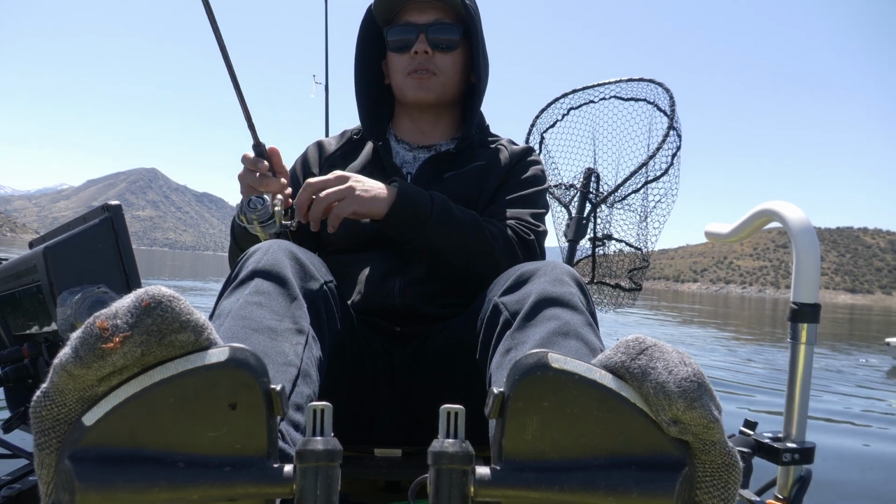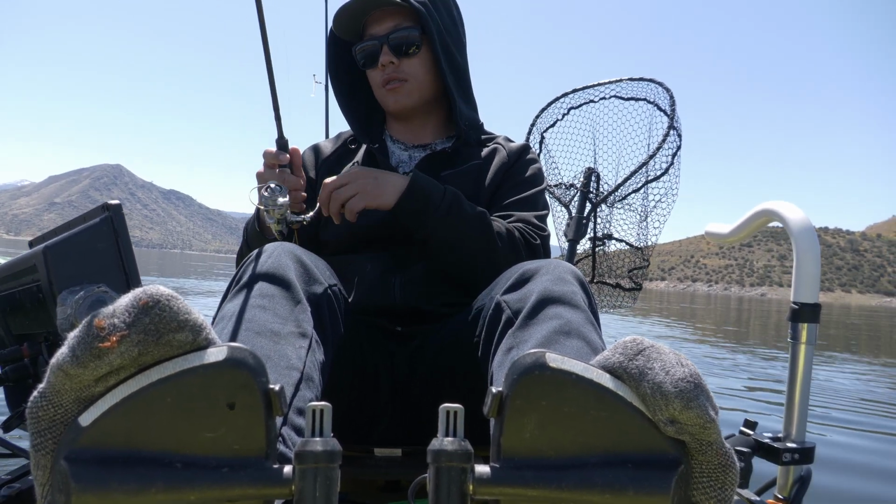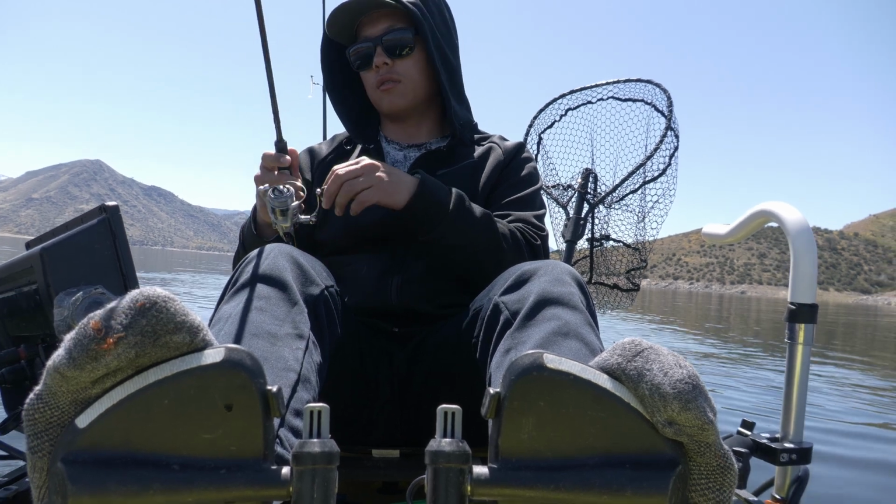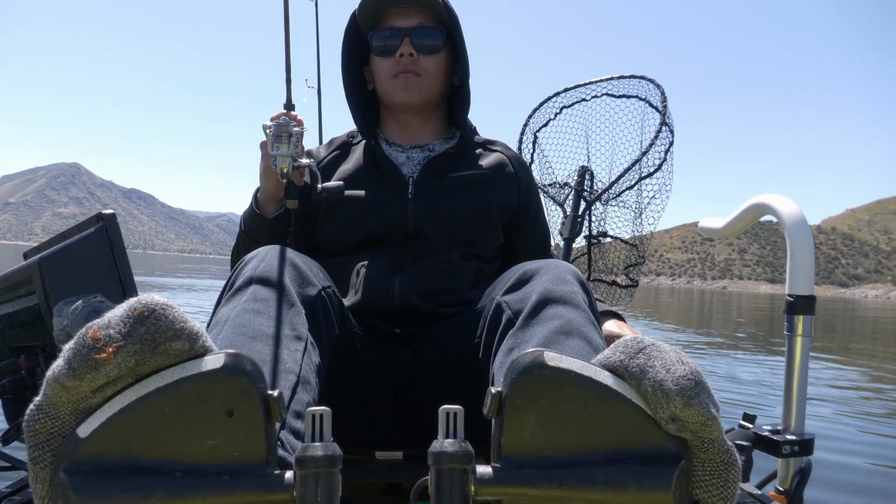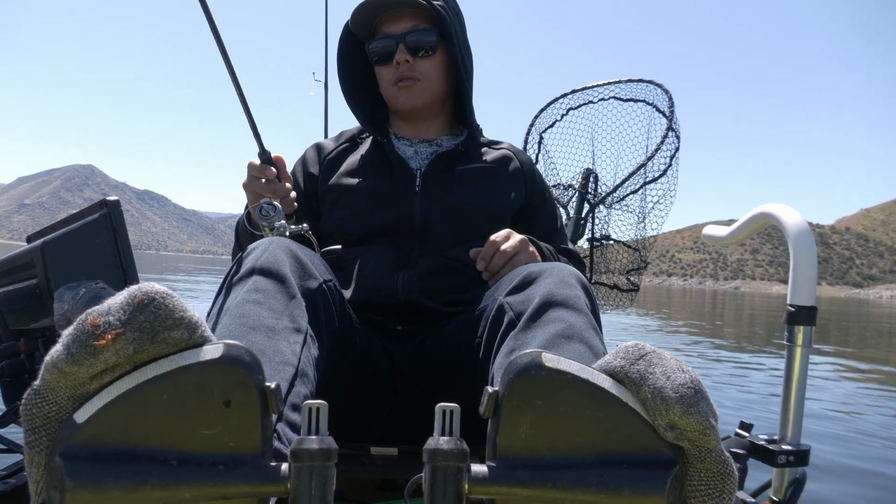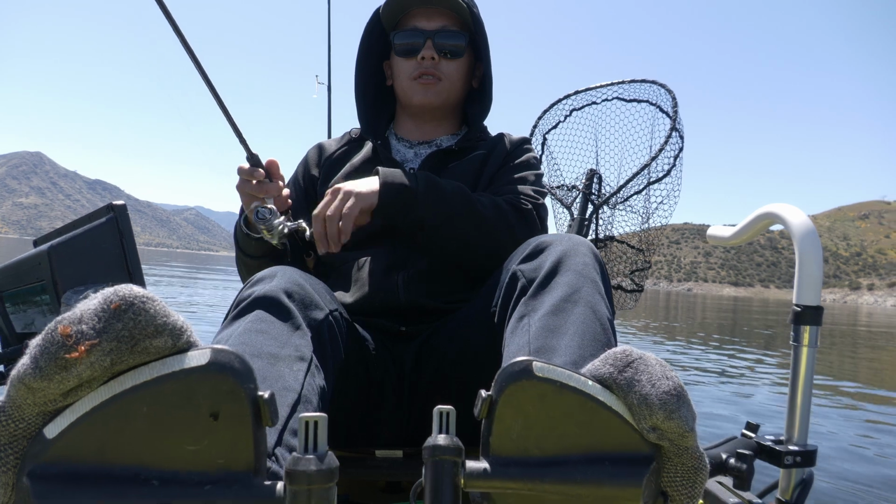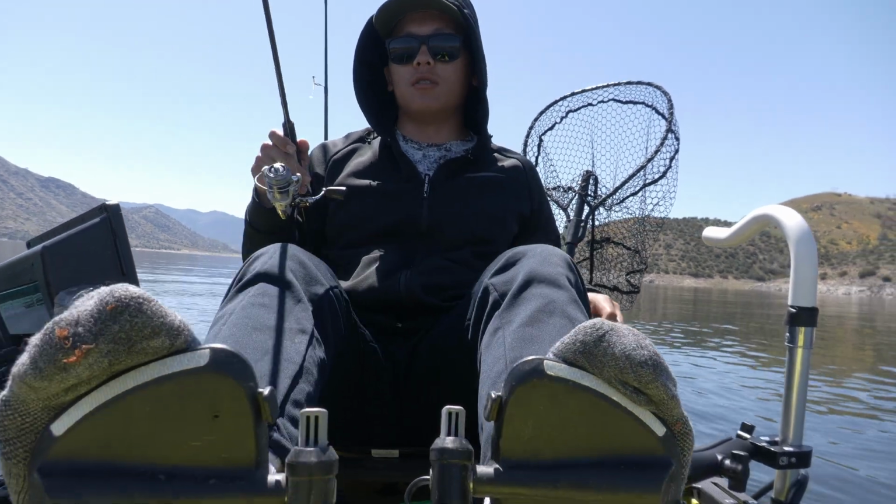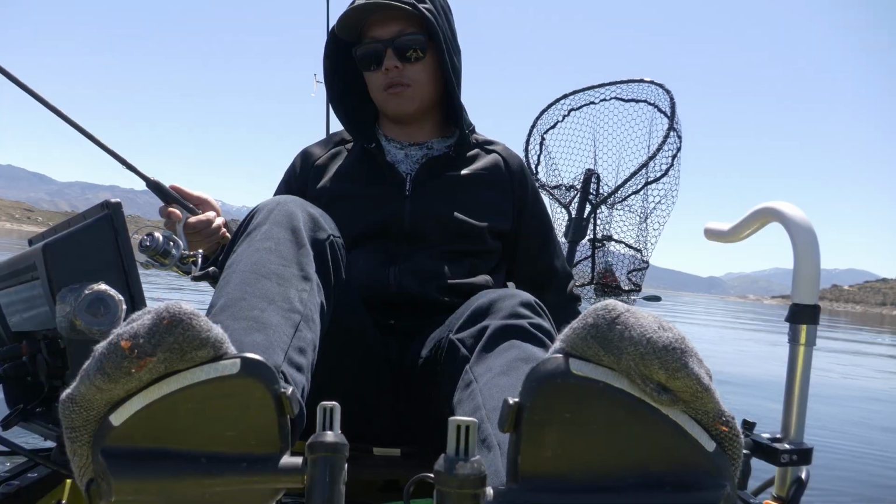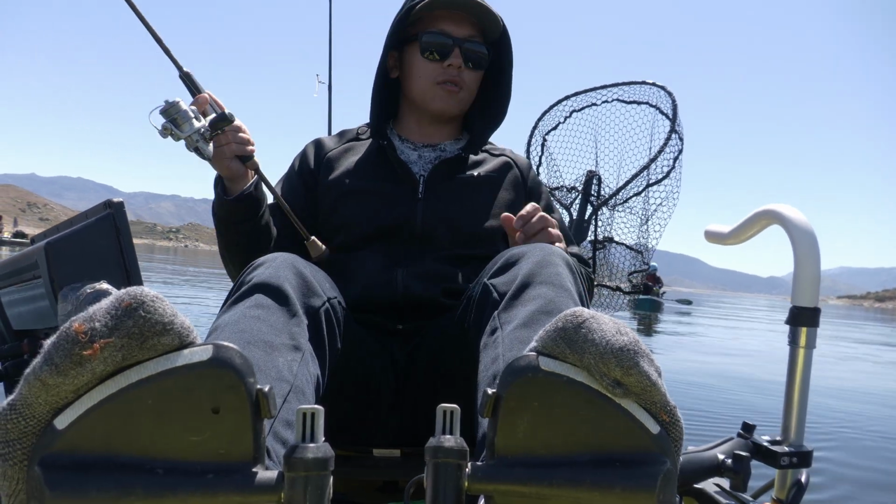Unfortunately, my jig's not in the picture, so I'm just gonna assume the water column that I'm working in. Felt a little heavy there, but maybe I just got excited. Okay, so I see them at 30. I'm gonna go ahead and make a cast.